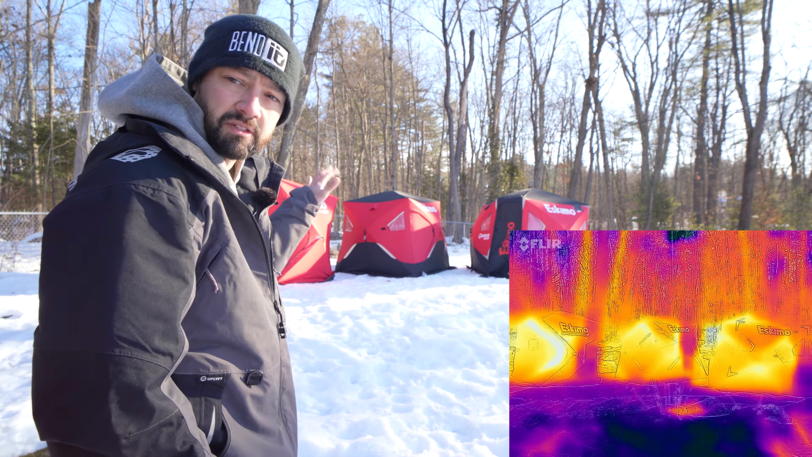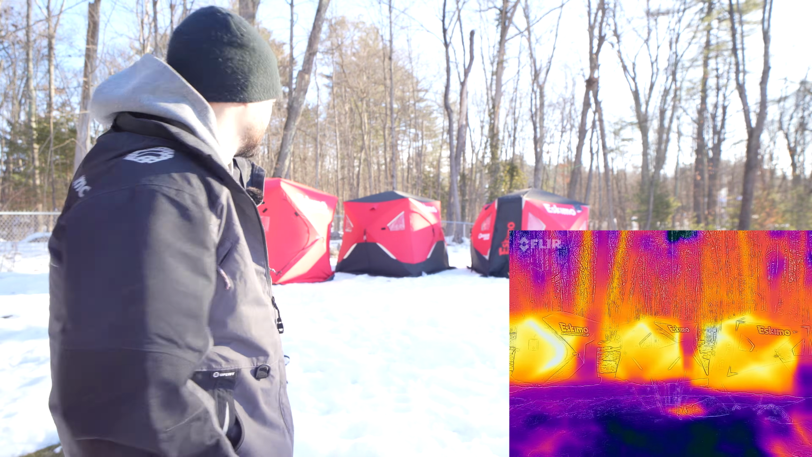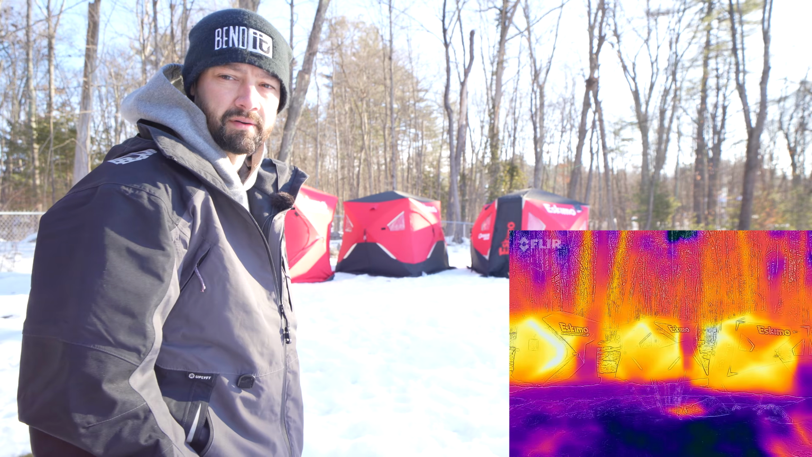And so some of the hot spots you're seeing on the fabric are caused by the sun. Ideally I'd be doing this in a complete overcast day, but can't control the weather.